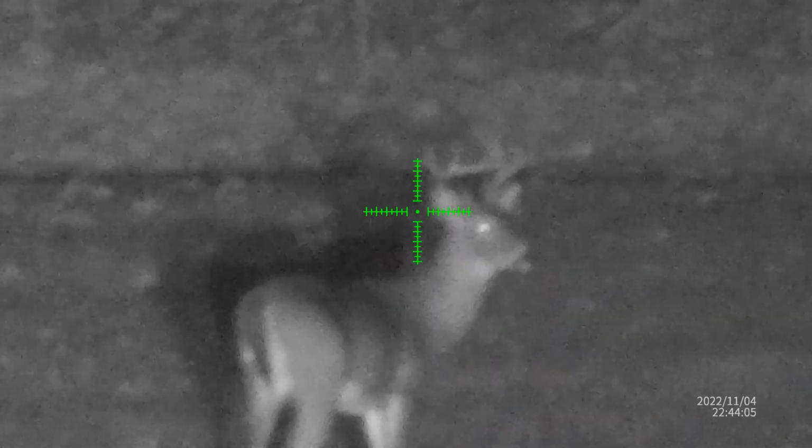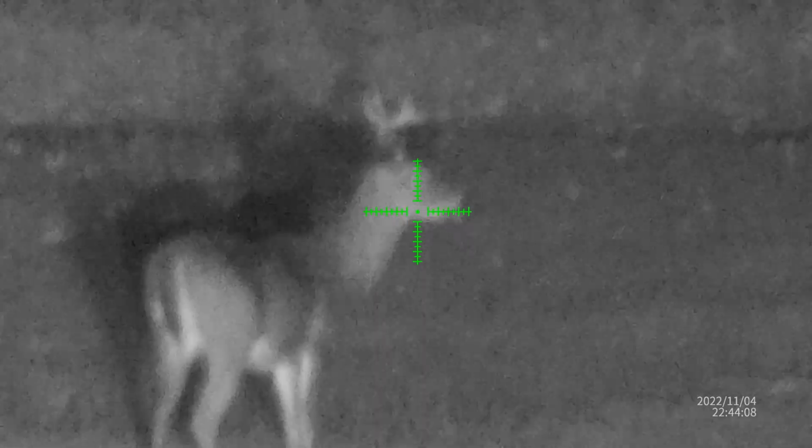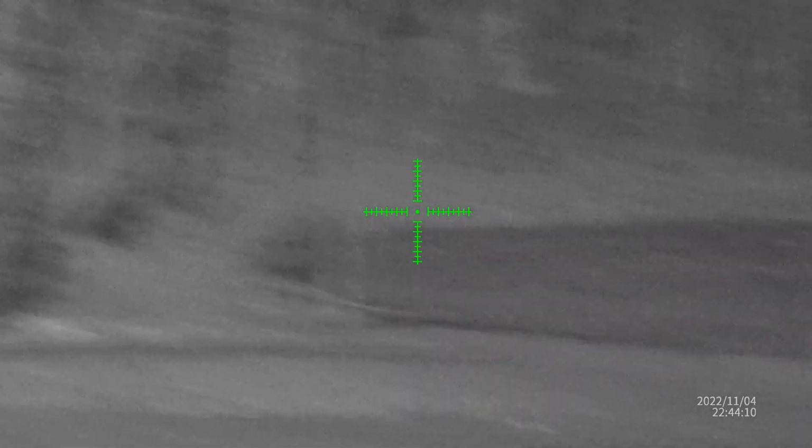However, for the price and the function, this is a great entry point for any type of night vision, hunting, or optic stuff.